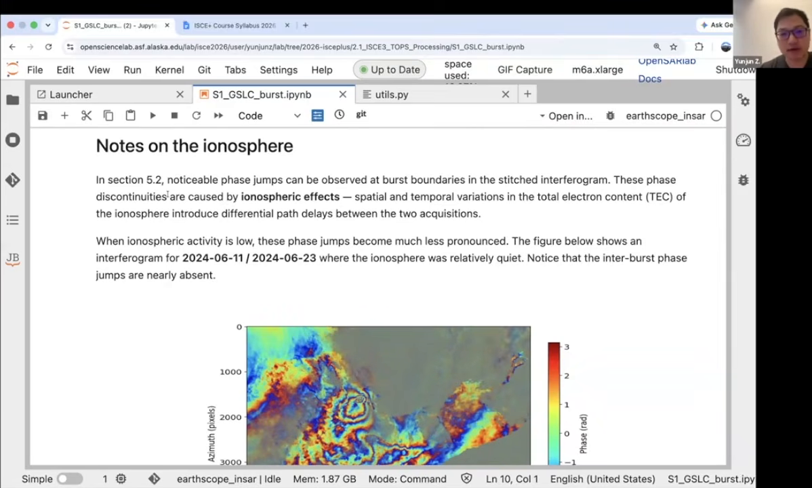But you can form the subband SLCs before the co-registration, then co-register the subband SLCs into subband GSLCs, and then form the interferogram.